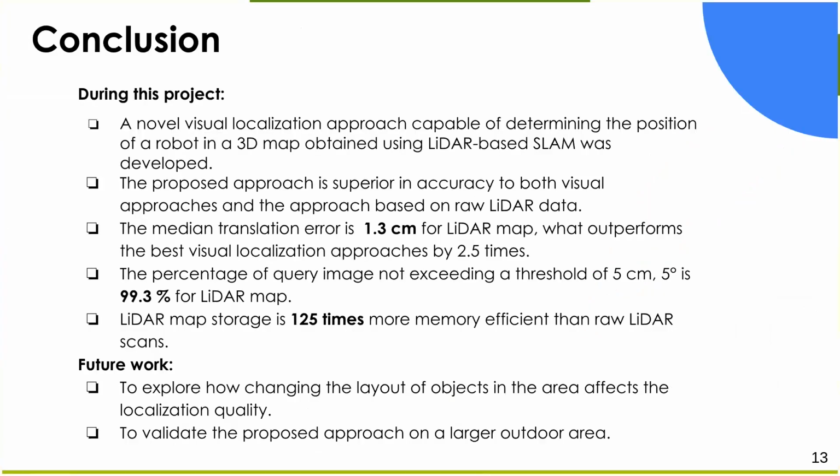During this research, a novel visual localization approach capable of determining the position of a robot in a 3D map obtained using LiDAR-based SLAM was developed. The proposed approach is superior in accuracy to both visual approaches and the approach based on raw LiDAR data. The median translation error is 1.3 centimeters for the LiDAR map, which outperforms the best visual localization approaches by 2.5 times.